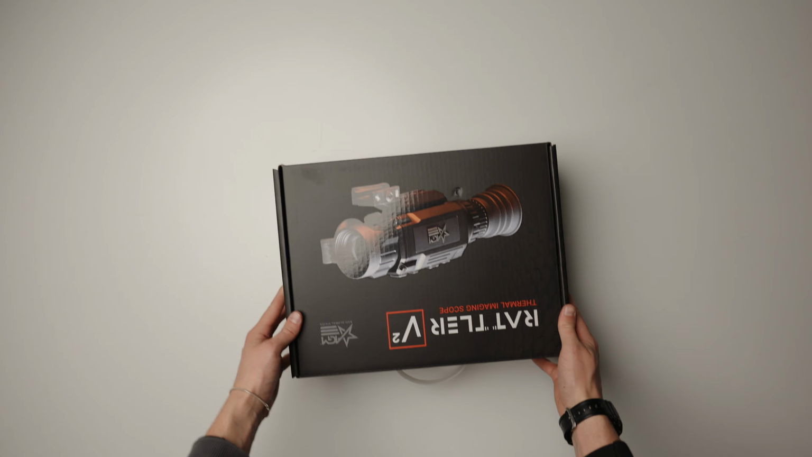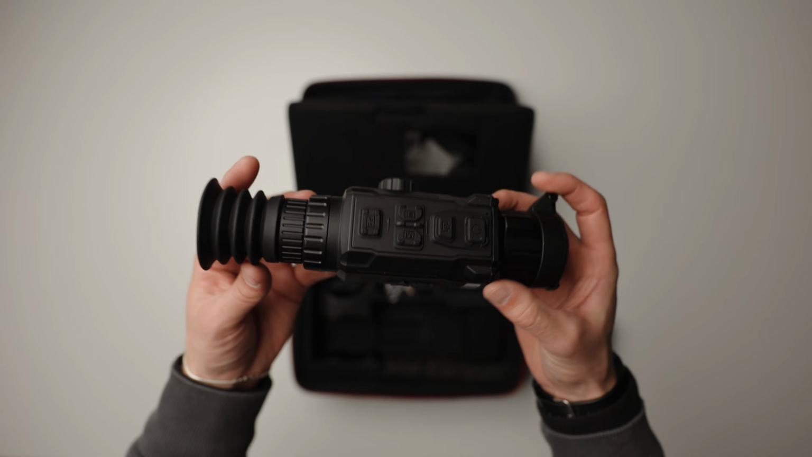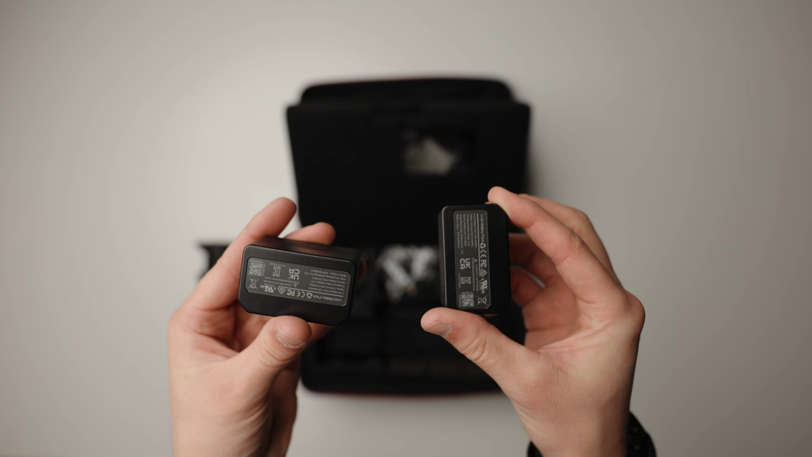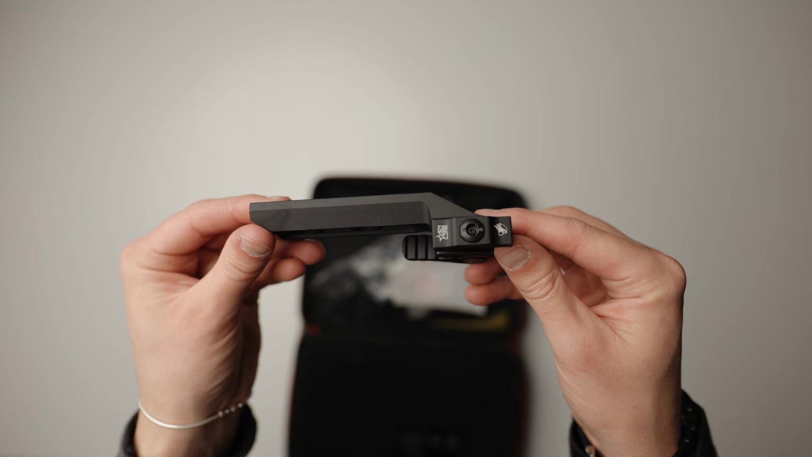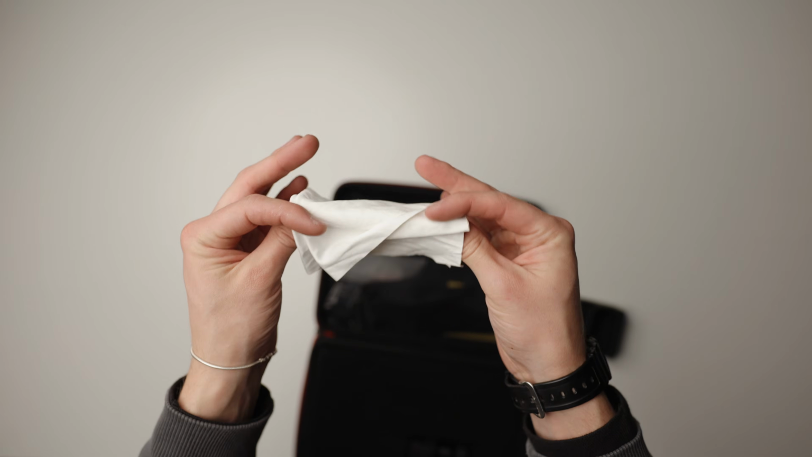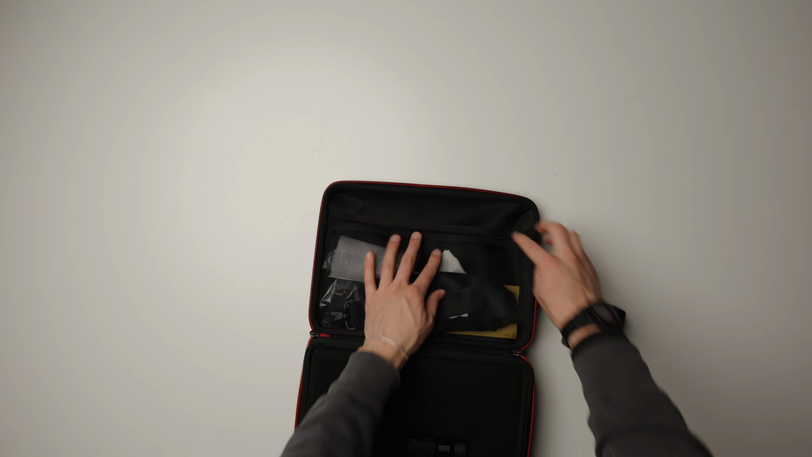I do want to quickly run through and show you what you get inside of the box. Of course, you're going to get the unit itself. You get 2 of these battery bricks. You'll get the charger block and the cable, the AGM mount, and the rubber eye cup. Those are all the important things. You're going to get some instruction manuals and a strap for the case and stuff, but that's not super important.